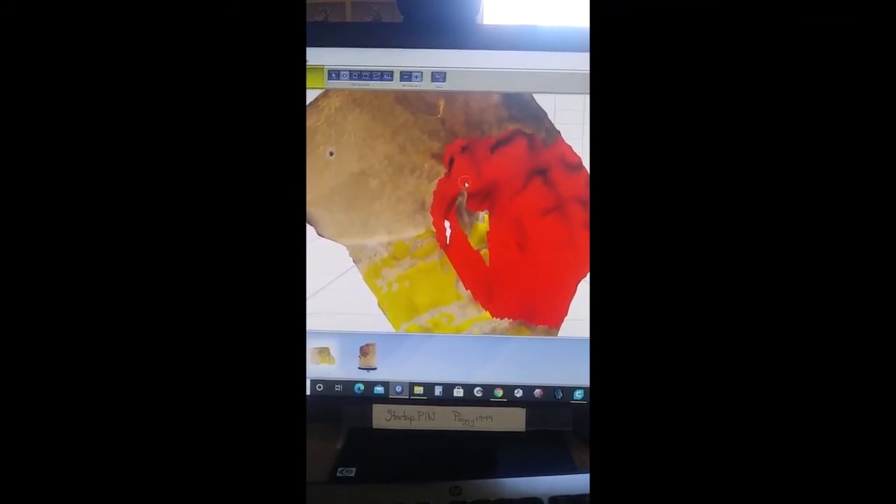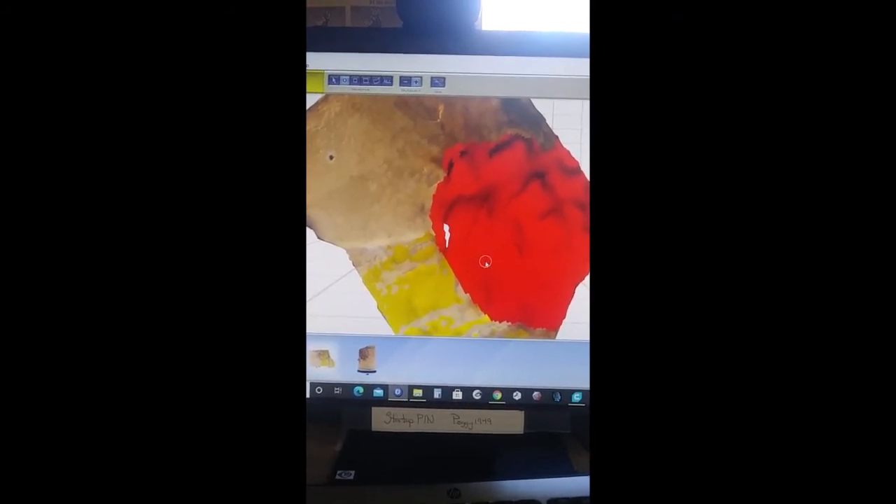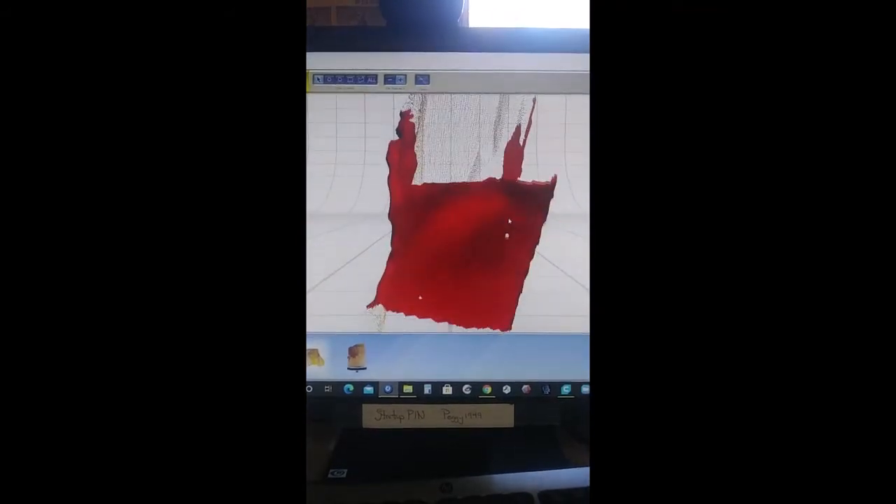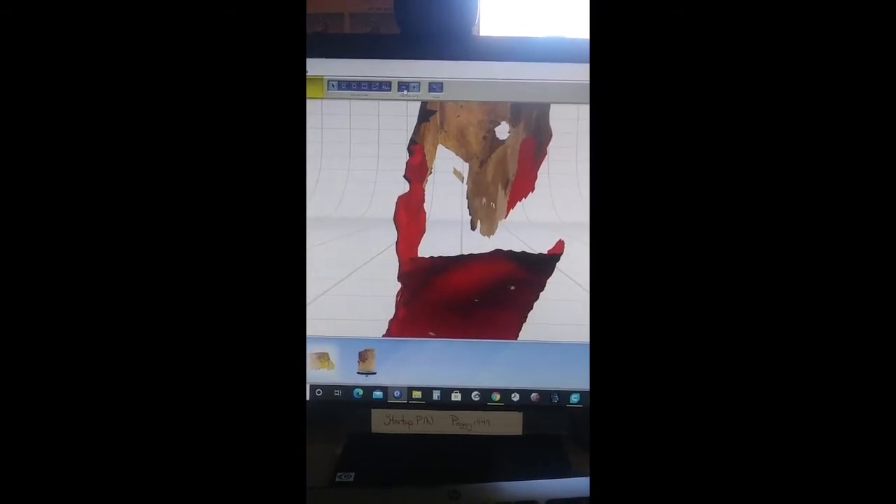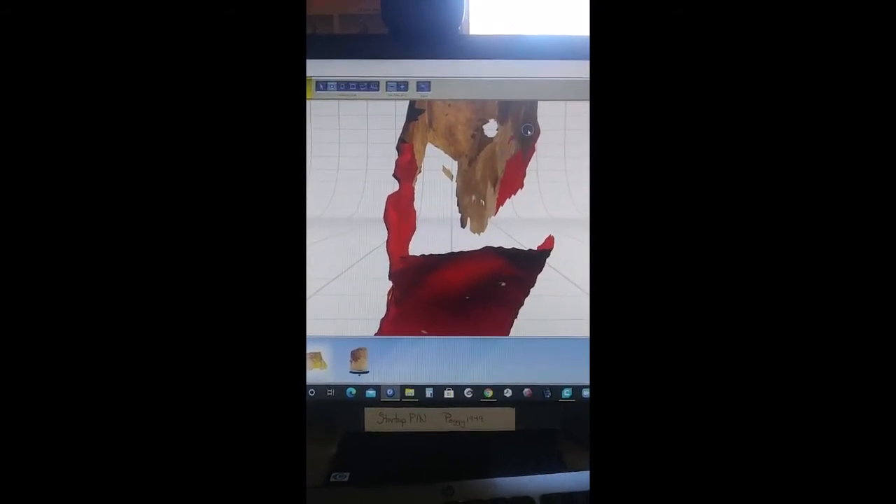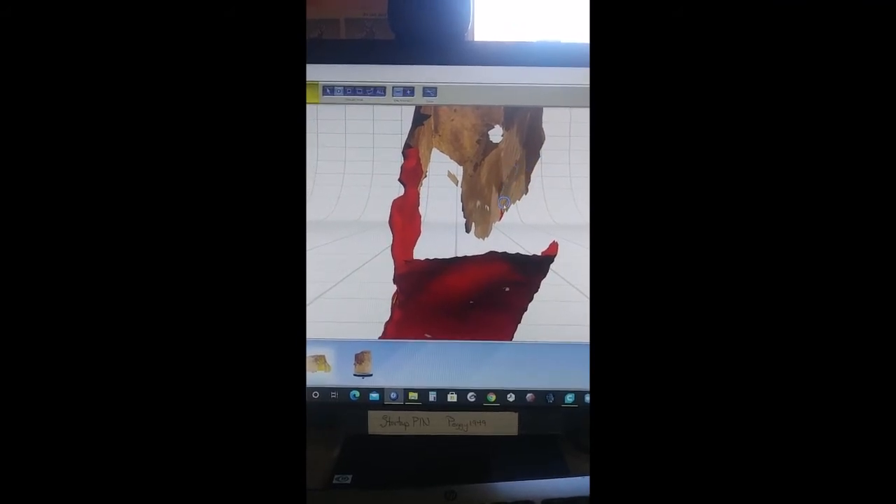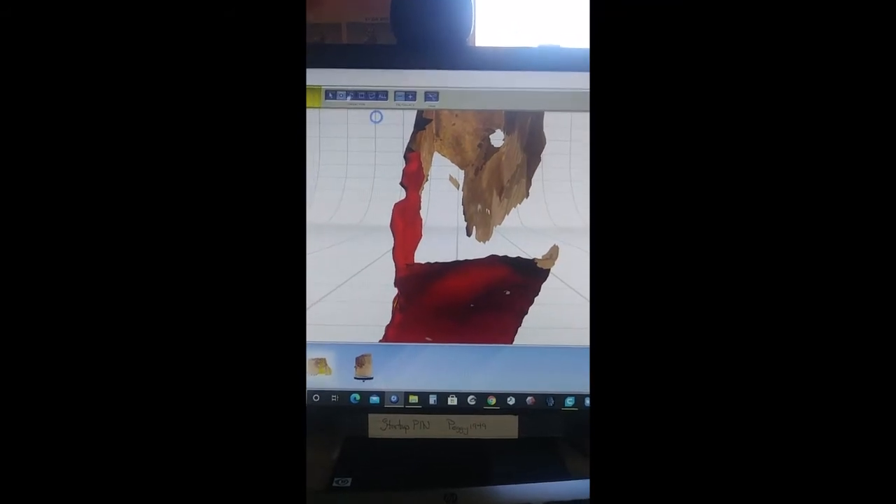Luckily, they're far enough apart that I can merely rotate it and then unselect everything in the back. Let's see. Probably easiest if I just go like this.